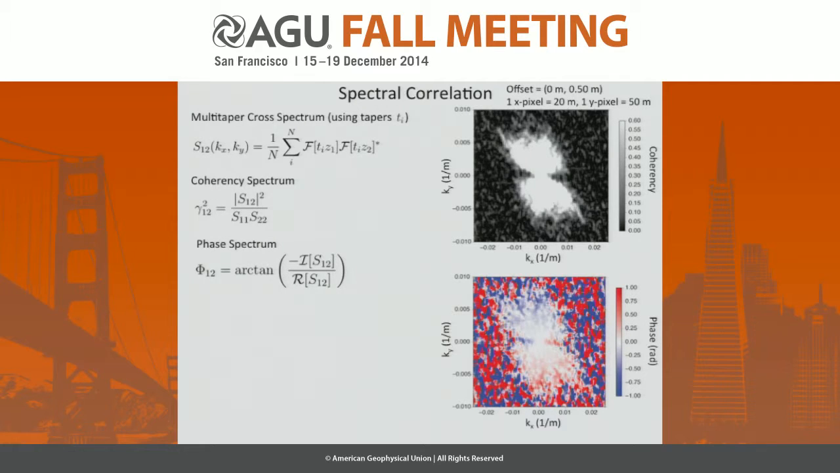and from the cross spectrum, we are interested primarily in the coherency spectrum, shown here, and the phase spectrum, shown here. Now, both of these are plotted on the same wave number scale, and the important thing to note is that where the coherence is high, we can see a phase ramp in the phase data whose slope is dependent upon the offset between the grids as per the Fourier shift theorem. Where the coherence is low, the phase is essentially random.